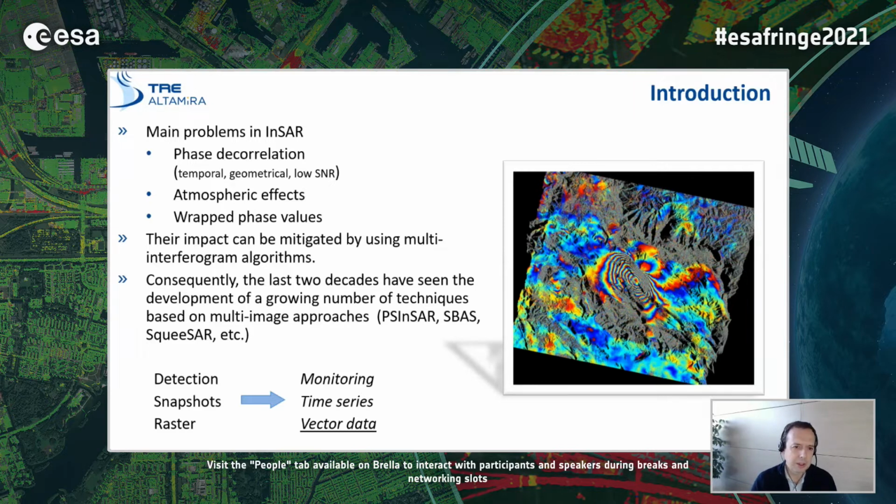Then we found that their impact could be mitigated by multi-image, multi-interferogram techniques. Consequently, over the last 2 decades, we've been working a lot to develop new multi-interferogram techniques such as PSInSAR, SBAS, SqueeSAR. So basically, we passed from the detection of surface deformation to the monitoring of surface deformation phenomena, from snapshots to time series, and from raster data to vector data.